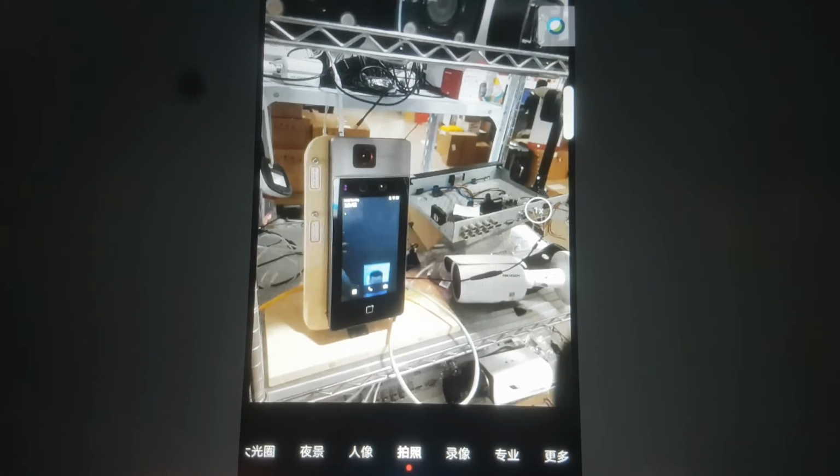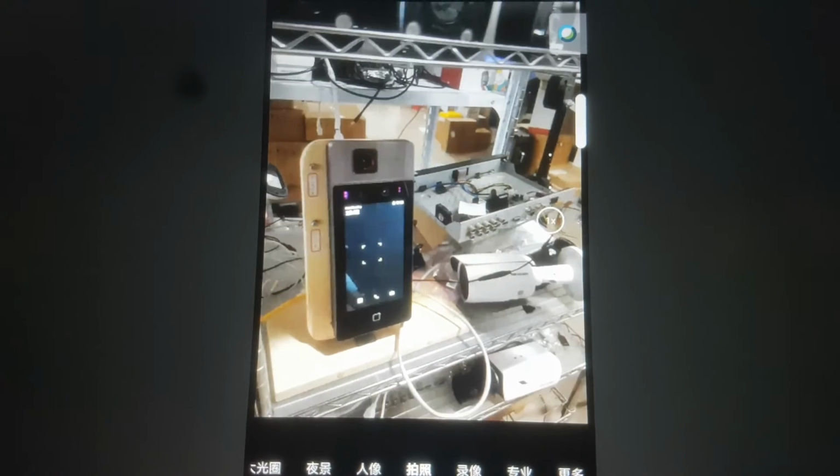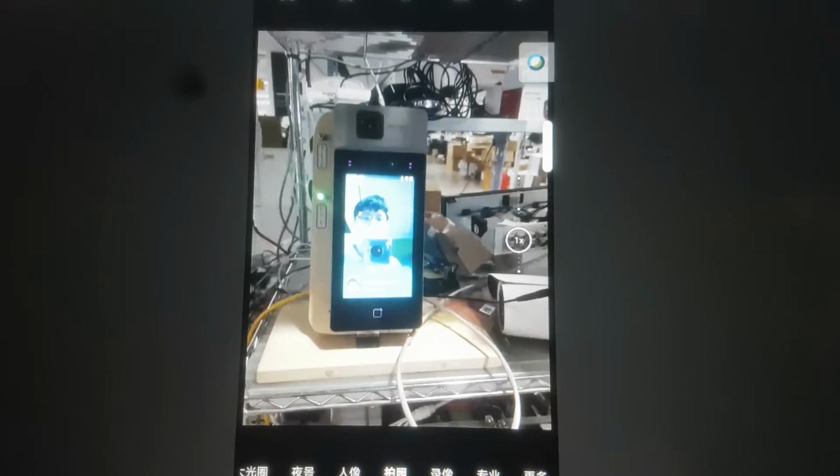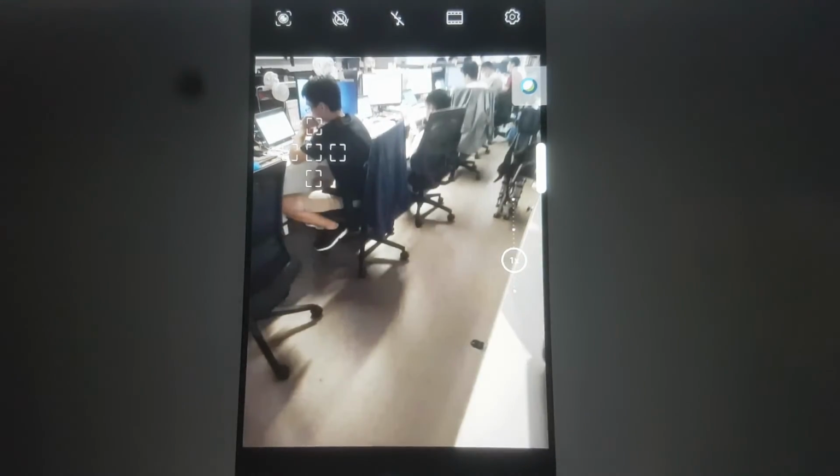Try again. So we need only where I stand in front of the device. See. The image and the video can be used for access. So this is the demo for the access control device and mobile cameras.